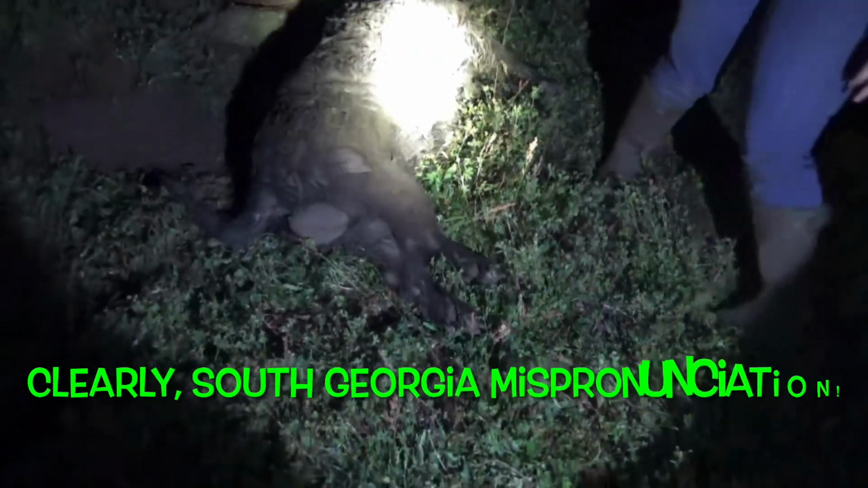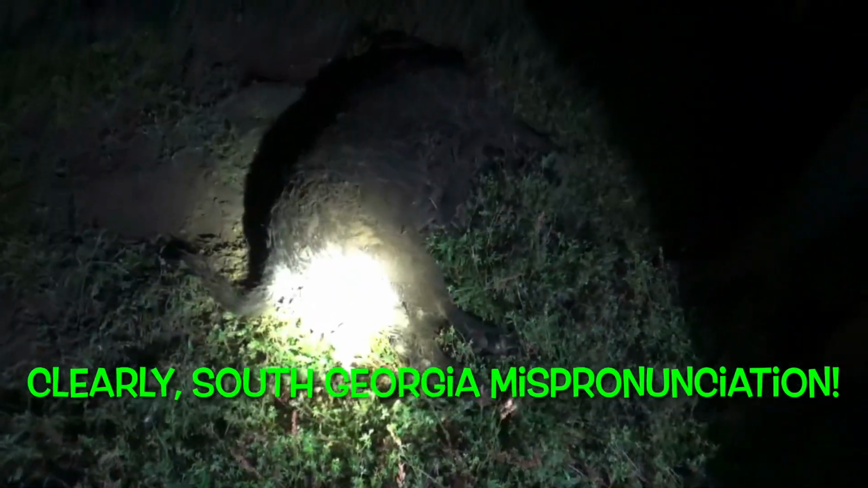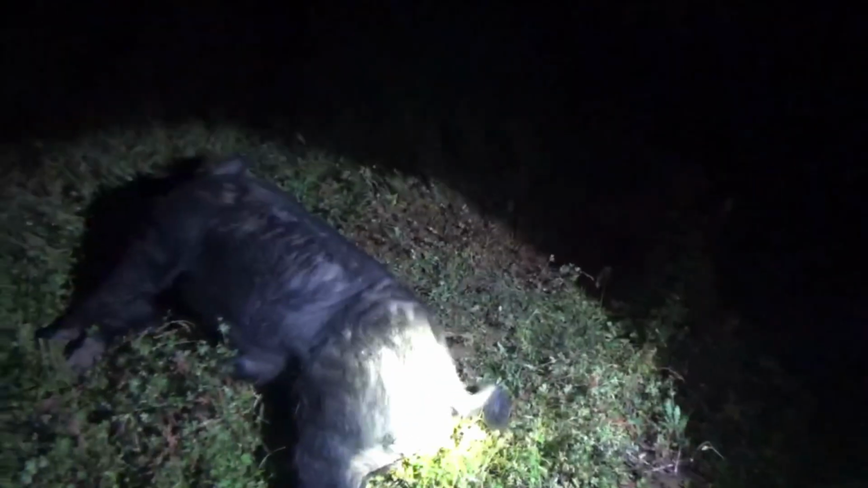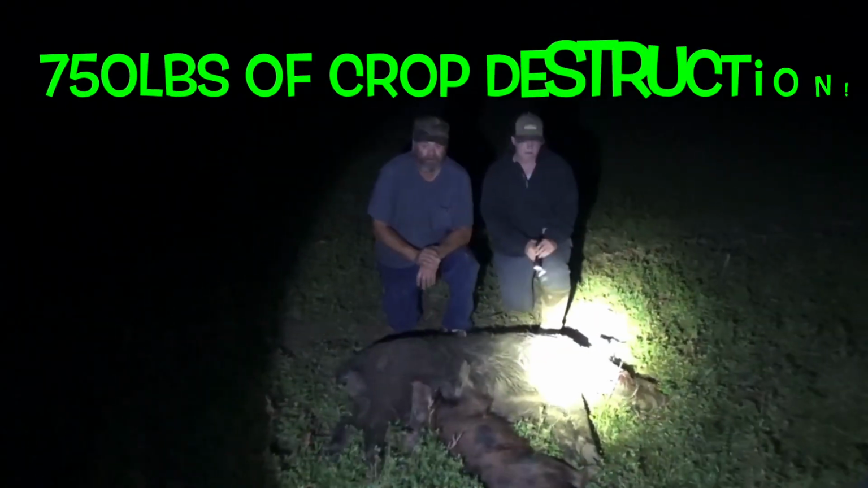That is a big, and you know who that is. This hog has a name. Big Knutz Johnson has met his end. He's been sighted on camera, and this is the end for Mr. Big Knutz. And his brother, who's a solid 300. Alright, tell me about the hunt.